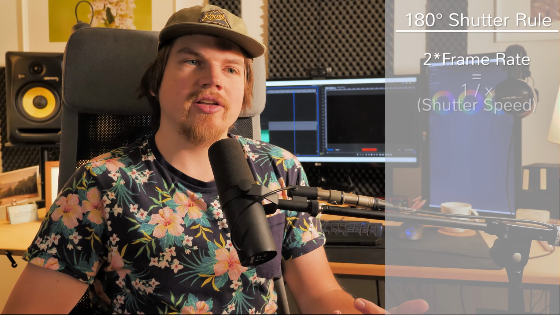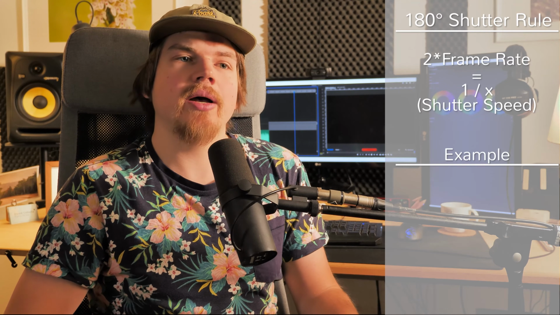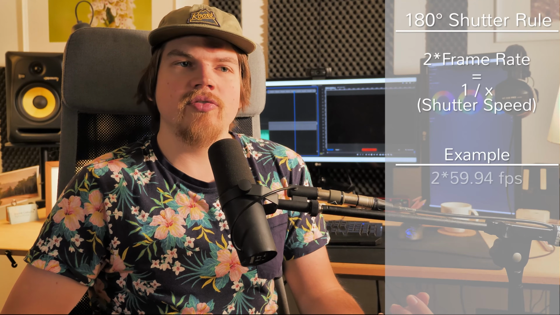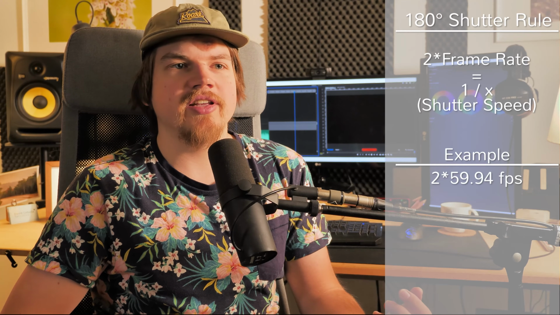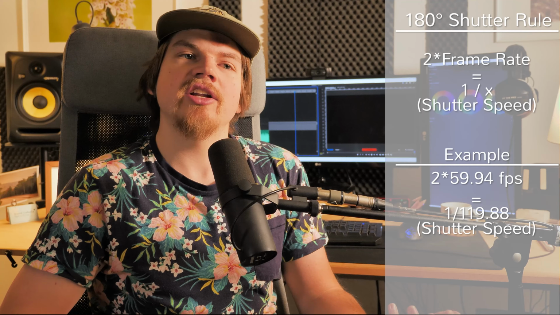To break this shortly down, this means you double the number of your frame rate and get your shutter speed in hundredths. One example, with my main camera, I always film with 59.94 frames per second, so my shutter speed must be somewhere around 1 to 120.